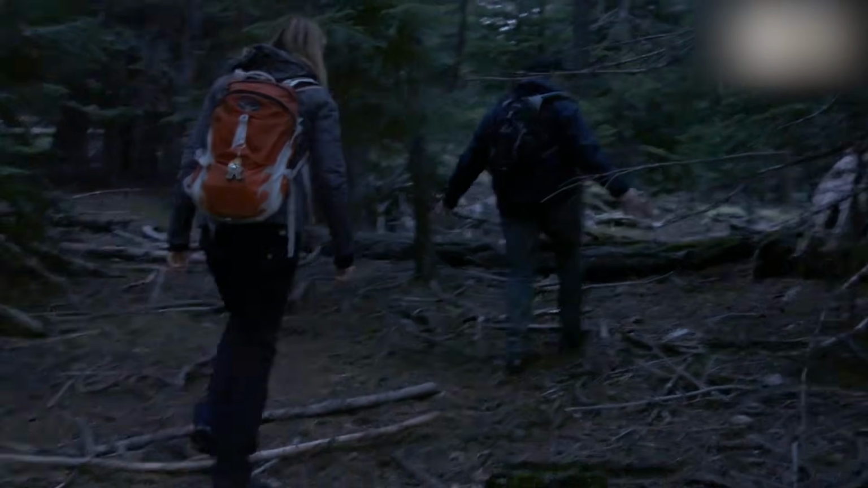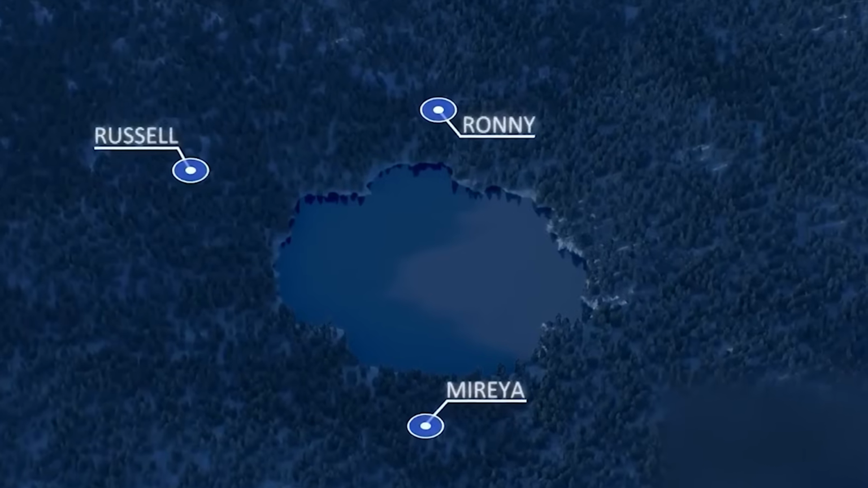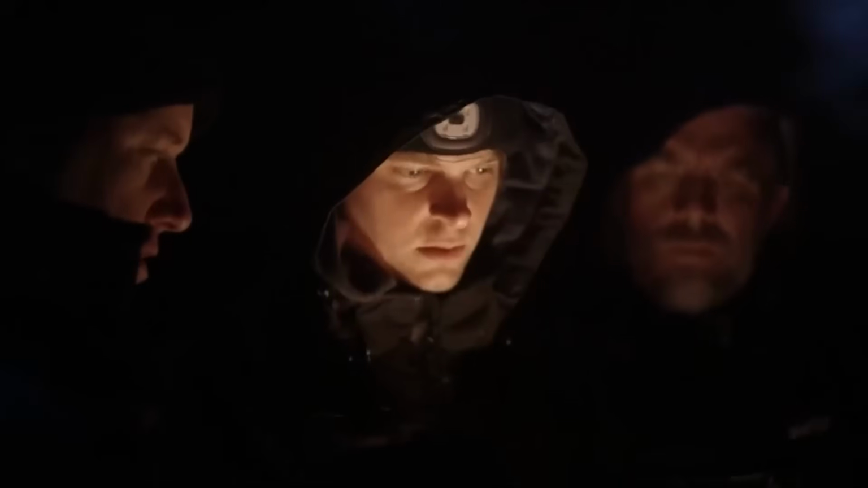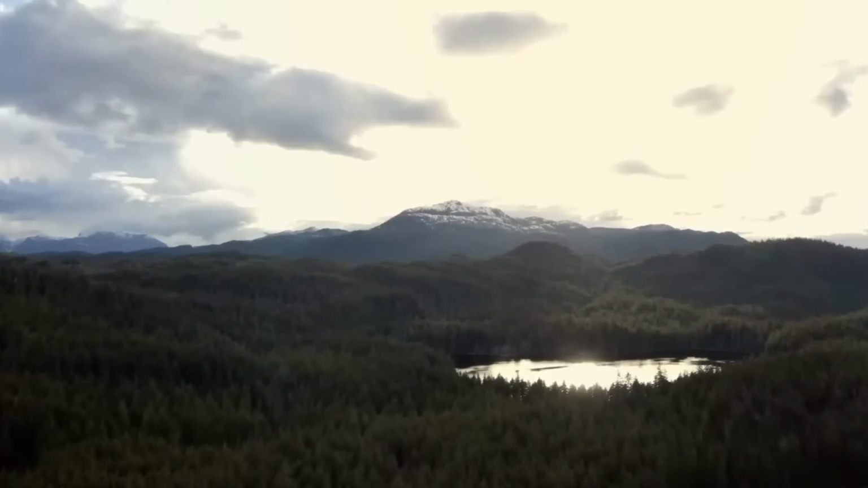an ancient, abandoned cabin. In this episode of Expedition Bigfoot, the team split up tasks, with each member taking a spot around the quiet mountain lake. Ronnie went to the northern side while Mireya took the southern route. Their goal was to walk through the woods and hopefully guide a mysterious creature toward the water. The team thought the lake might be a place where these unknown animals came to drink.